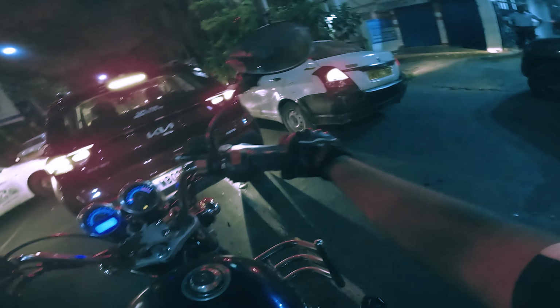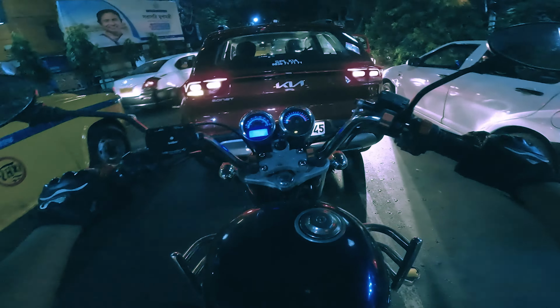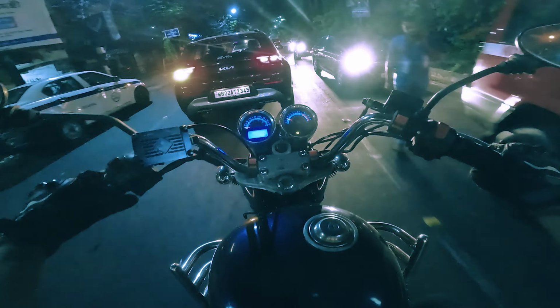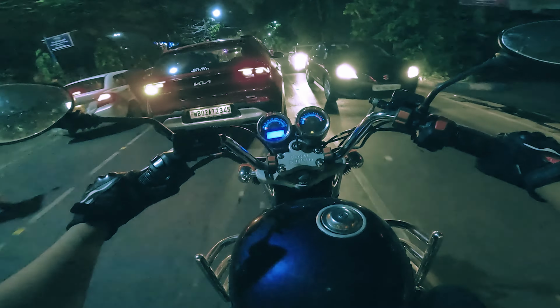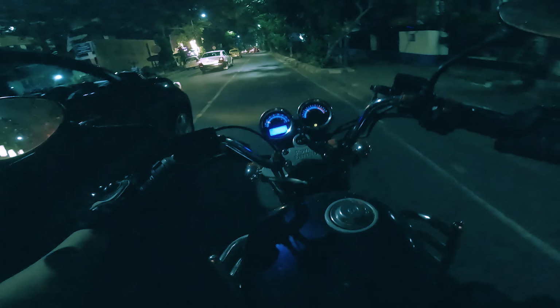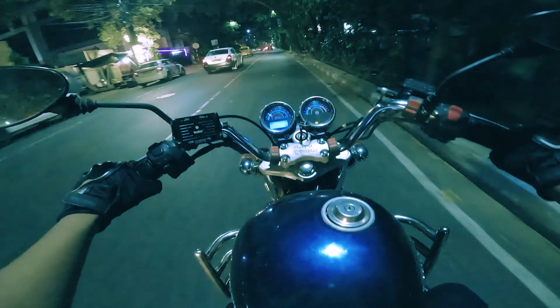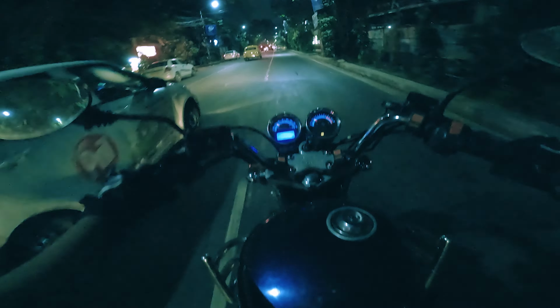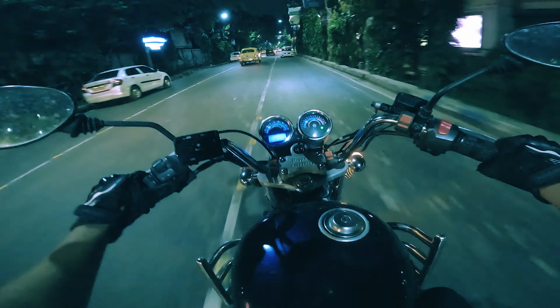As I navigate the streets of Kolkata on my motorbike, the thrill of the ride intertwines with a deep appreciation for the city's nocturnal charm. The symphony of lights, the palpable energy, and the hidden pockets of tranquility combine to create an unforgettable experience. Kolkata at night reveals its secrets, inviting us to embrace the freedom of the open road and the indescribable joy that comes from exploring a city that never sleeps.